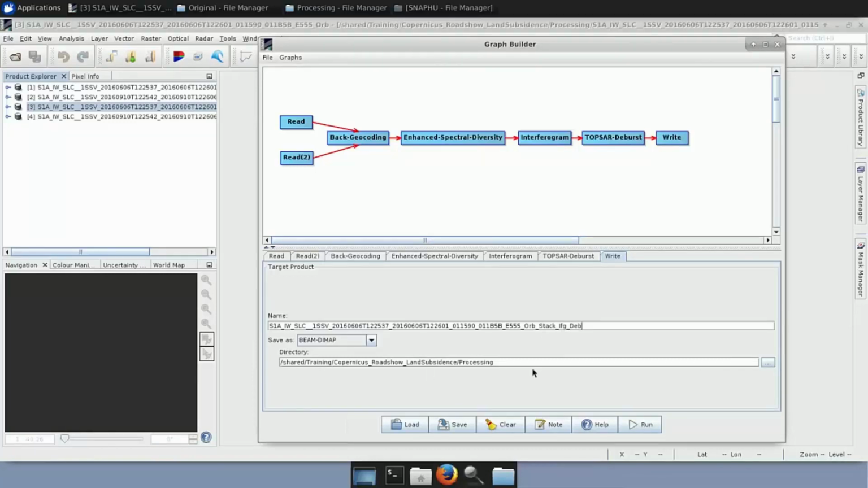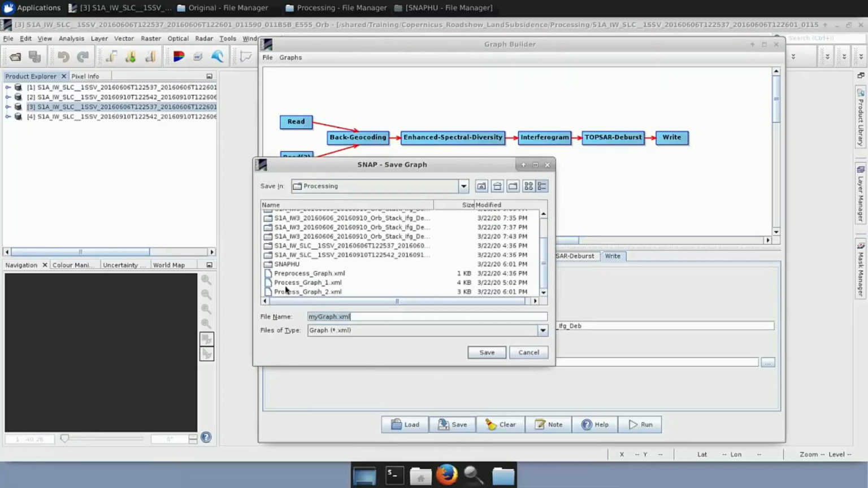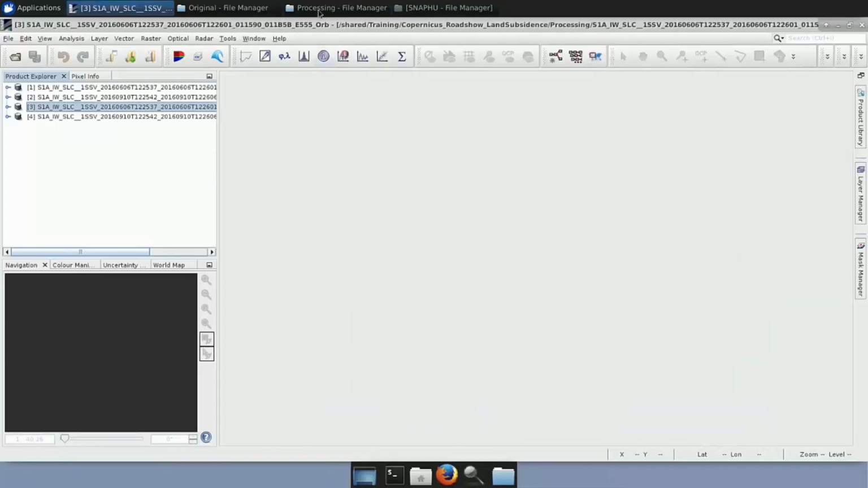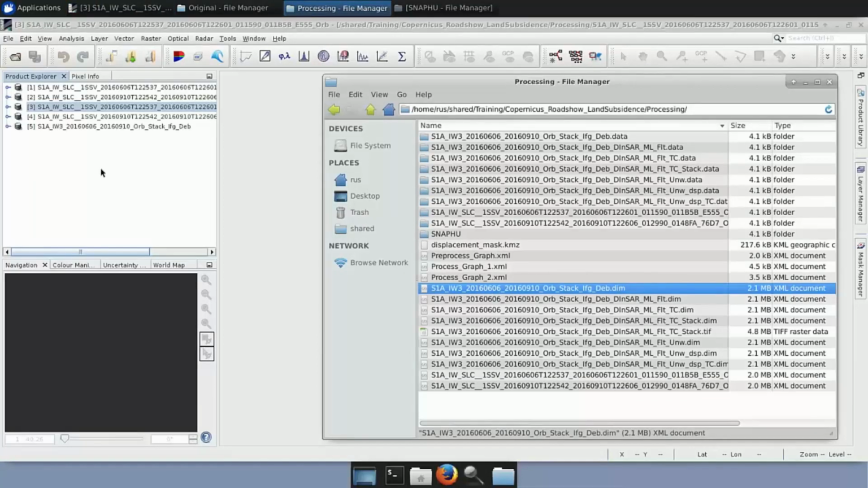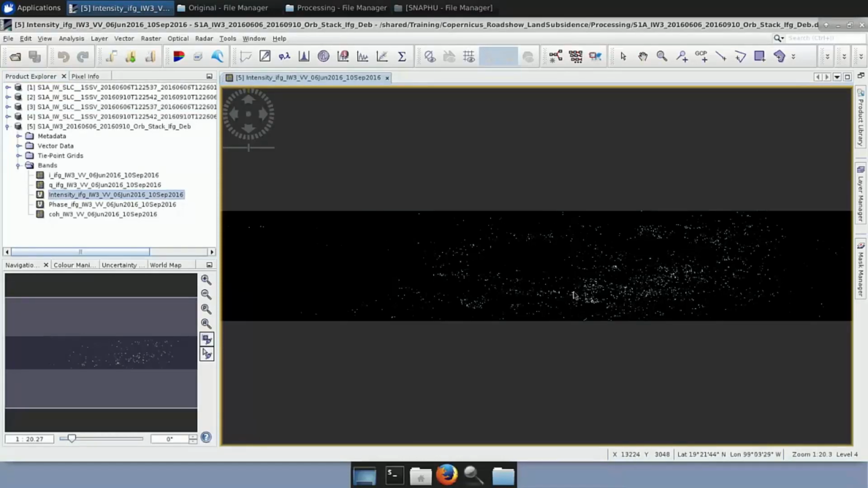Again, you select the directory. You can save again the graph with the name you want. Here I have it saved as process graph 1. You save it, and then you click run. So let me show you the result of this one. It is this product. And if we expand here, you see that it contains intensity of both products, the 6th of June and the 10th of September. So if I open it, here is what you see.